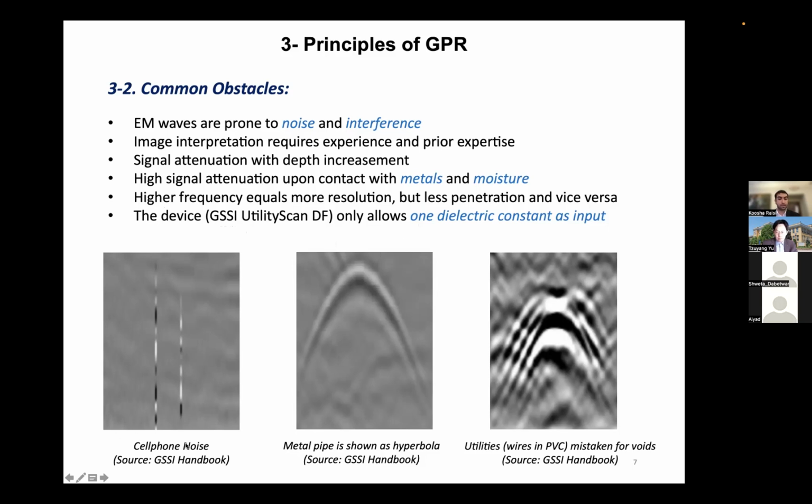You can see cell phone noise here. And as I said in the last slides, this is a metal pipe shown as a hyperbola with a strong, bright reflection. Another problem, as I said, that requires a lot of experience and knowledge to interpret the data, is that sometimes you can mistake utilities like wire rings and PVC pipes for anomalies and voids.